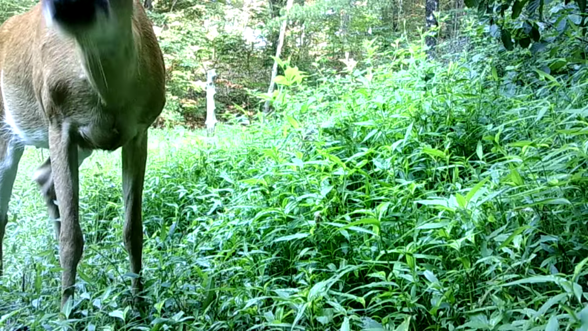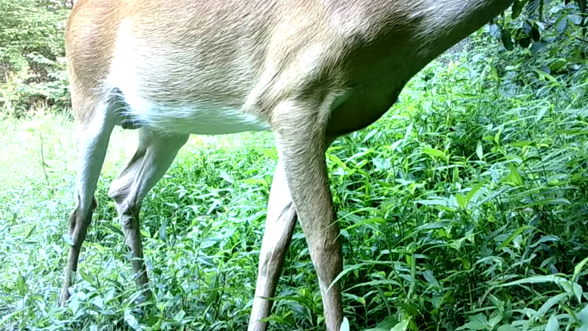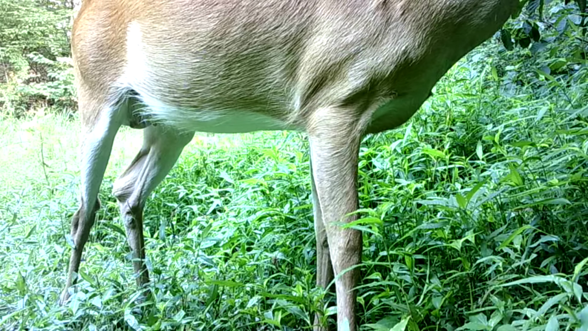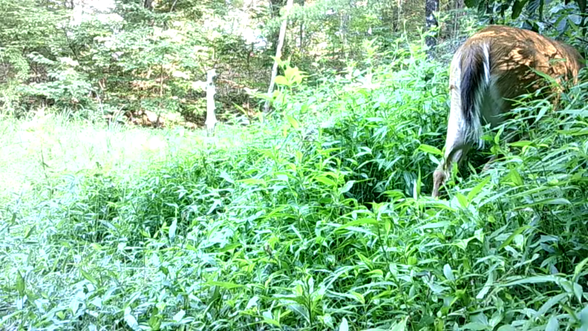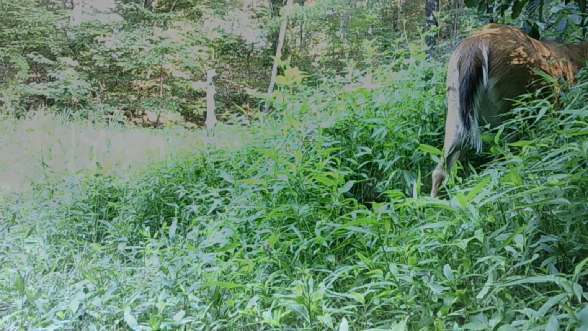Down at the other camera? Yeah, animals are down here. It's just so growed up. You can't see the little bitty animal. And I don't want to cut it all back too much. It's too obvious for somebody to see my camera. So I have to just blend it in naturally. But these will get better in time. But these little animals are here.